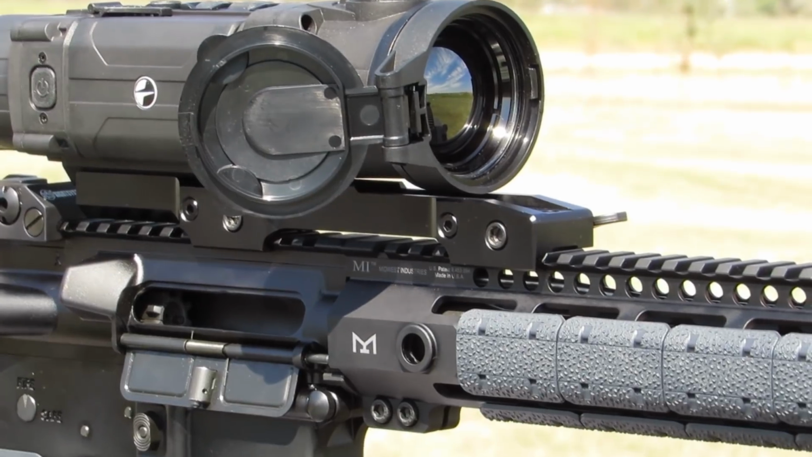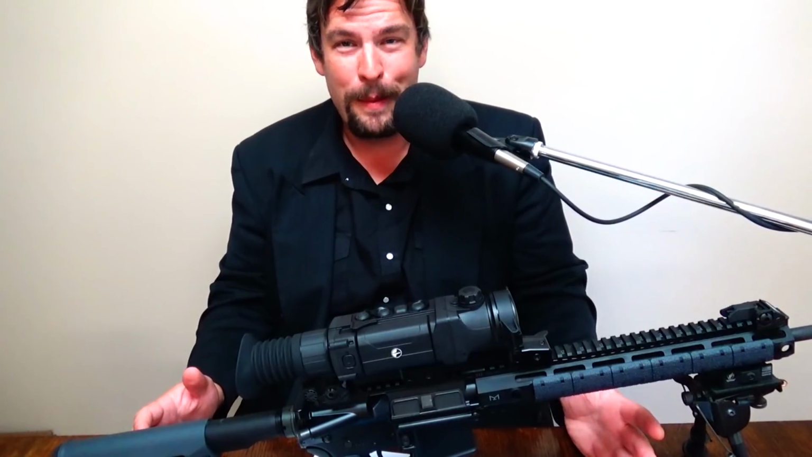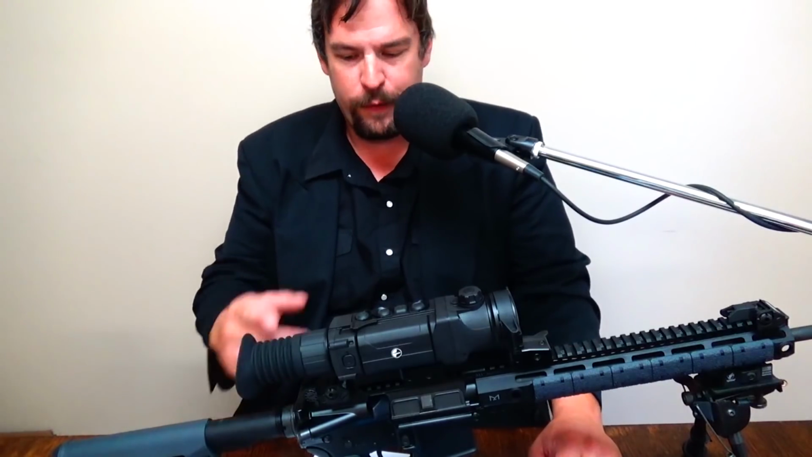And I plan on shooting this thing quite a bit, because, I mean, when winter comes around, it's going to be dark all the time after a guy gets off of the day job. And so this is going to be kind of my go-to unit probably for quite a while. So we intend to move this around on several different rifles. I got a bolt action configured for this already.